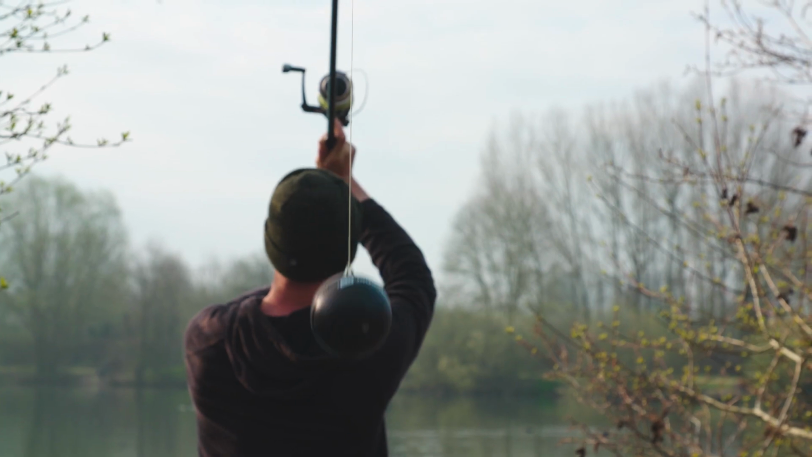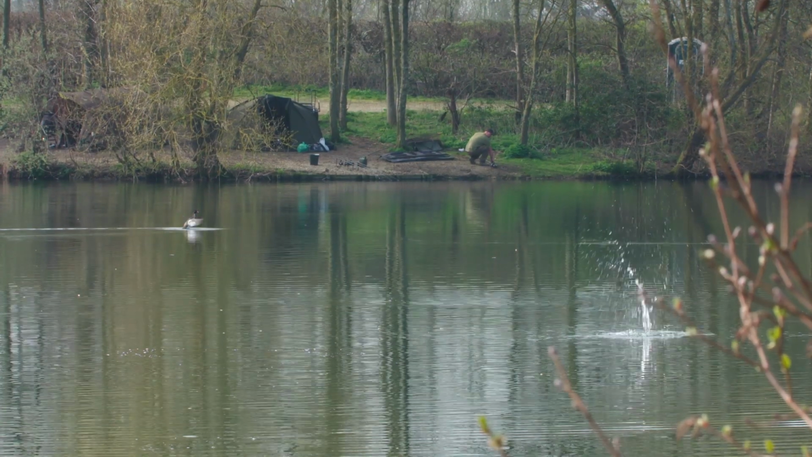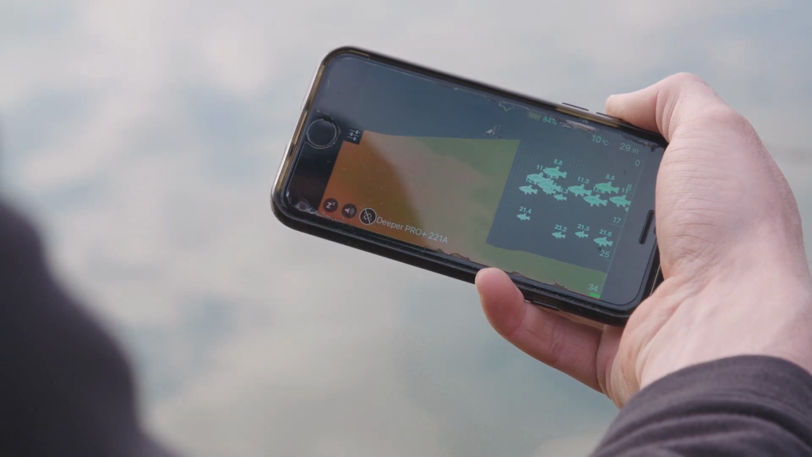Do I use a Deeper primarily to find fish? And the answer is no. I use it primarily to map the swim much quicker than I can with a marker float.